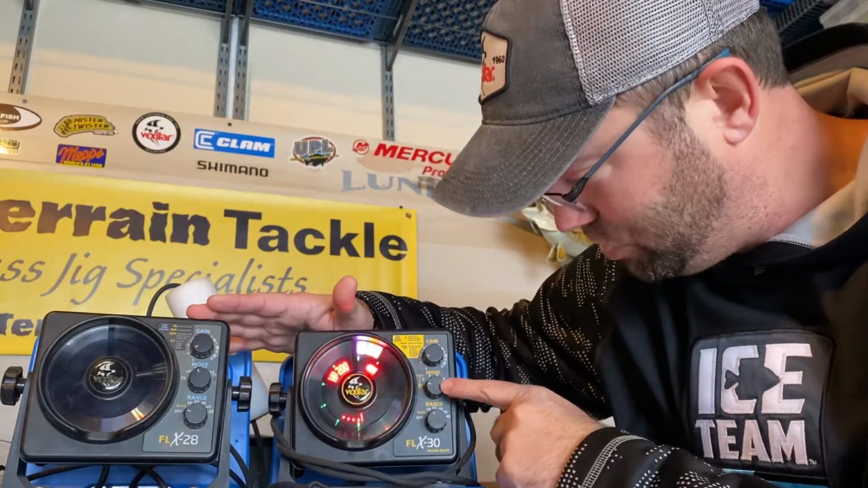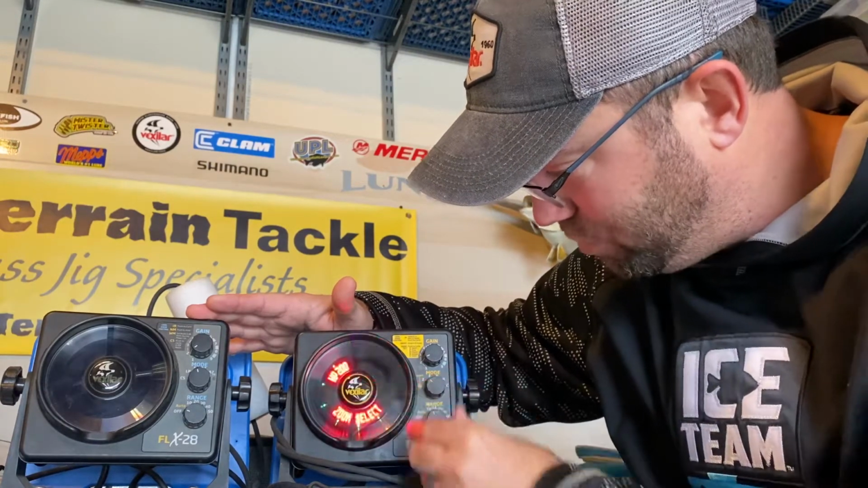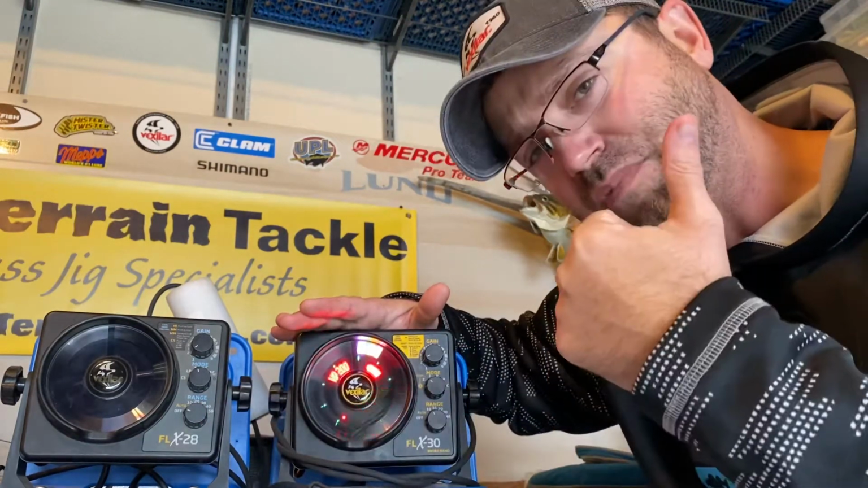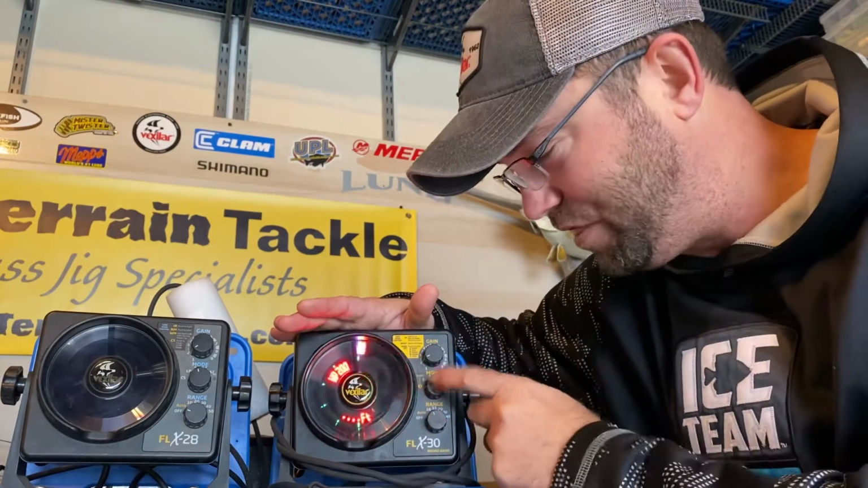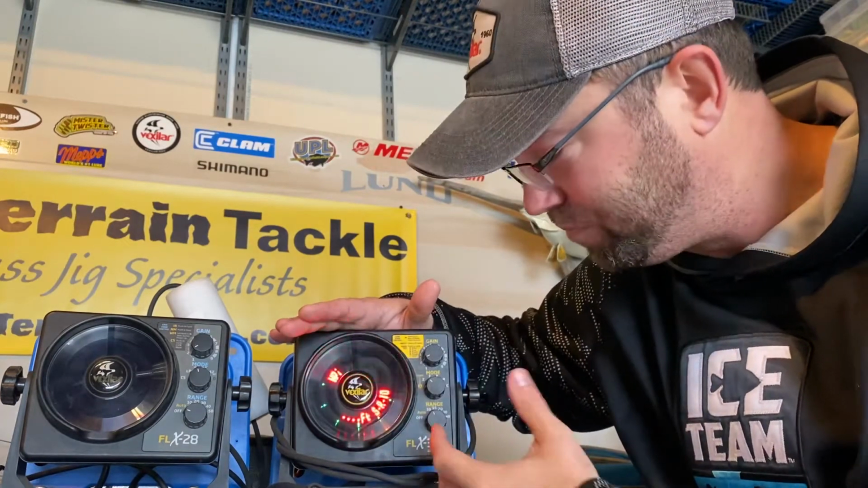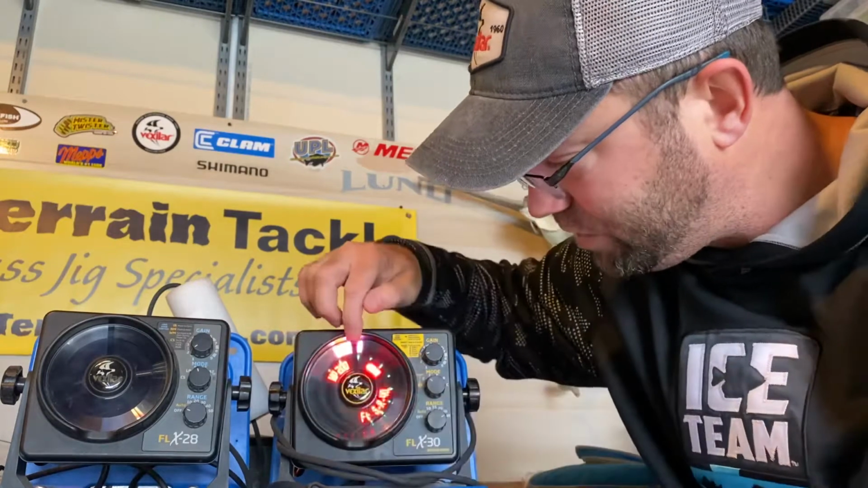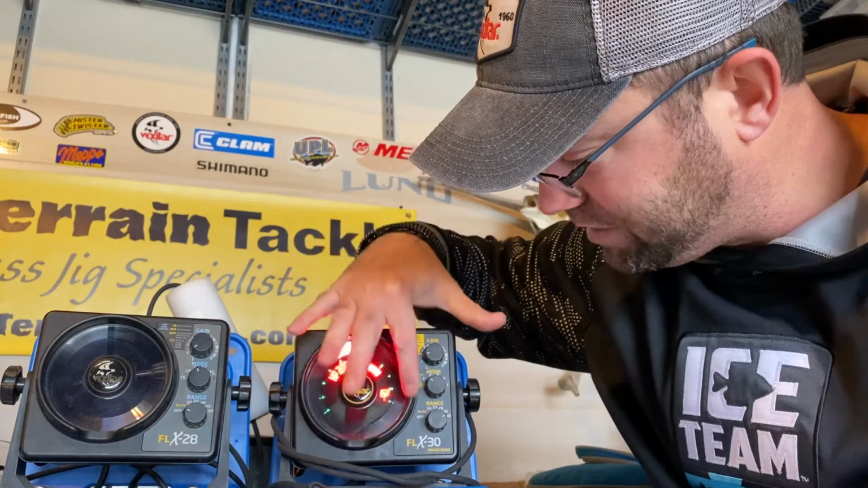Now we'll go through the features here and talk about some of this stuff. Let's go to zoom. On your zoom mode, you're going to have an added benefit on the 30 that you did not have on the 28. You're going to have 6-foot zoom, 12-foot zoom, and 18-foot zoom on the 30. So now I can zoom in. If I'm in 40 feet of water, I can zoom in 18 feet off the bottom. Here's your 6-foot zoom. I'm going to go up to 40-foot mode. So as you know, 0 to 40 feet on your right-hand side.